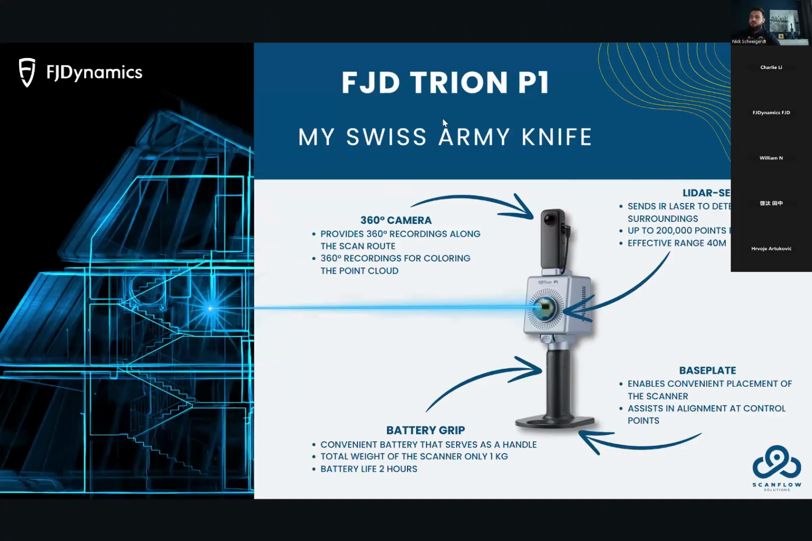So let me show you my Swiss Army knife, the P1. The P1 is a very good SLAM scanner for beginners, but not only for beginners, it is a SLAM scanner for professionals. It's a really good device with which you can meet a lot of tasks. So here you see the P1. It's equipped with the battery grip, the base plate, the 360 camera and the LiDAR sensor, and we're using every single part of it to develop workflows and efficient strategies to make our workflows most efficient.